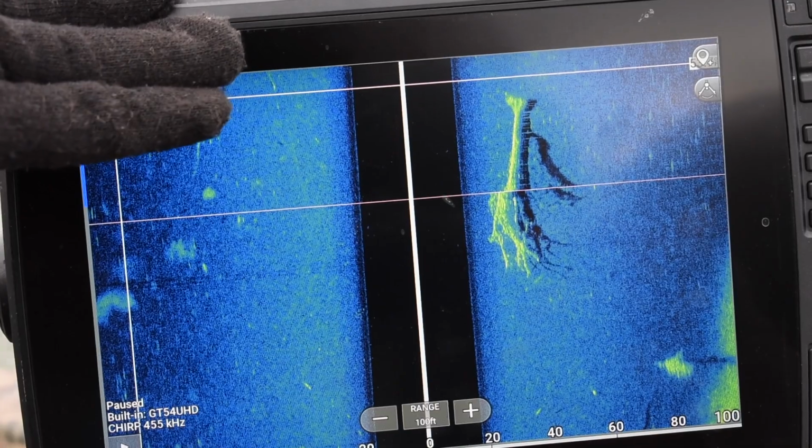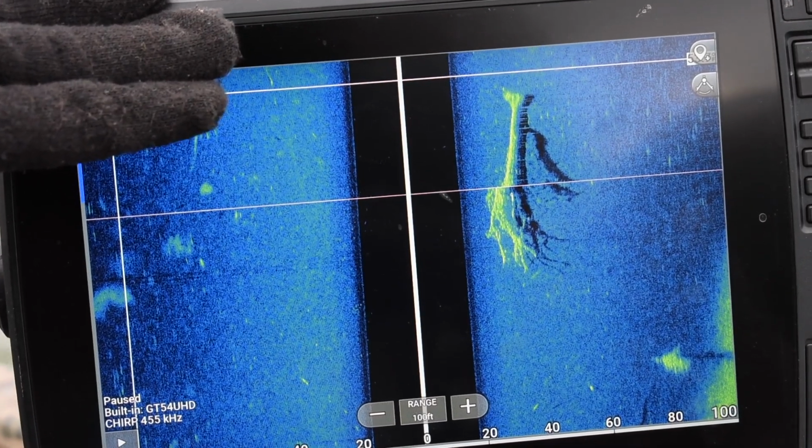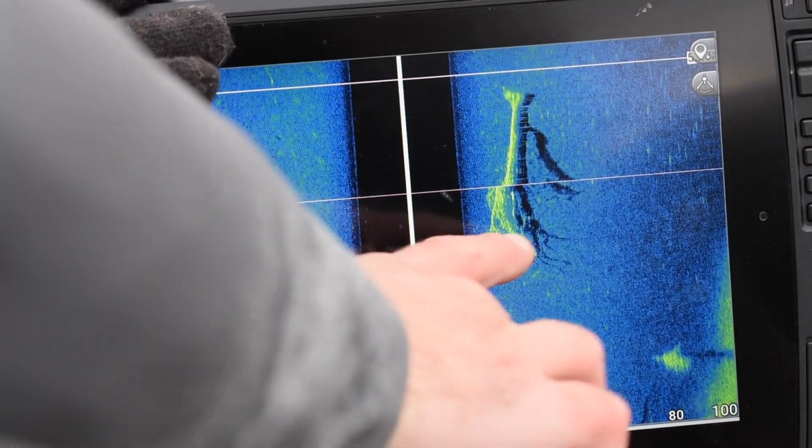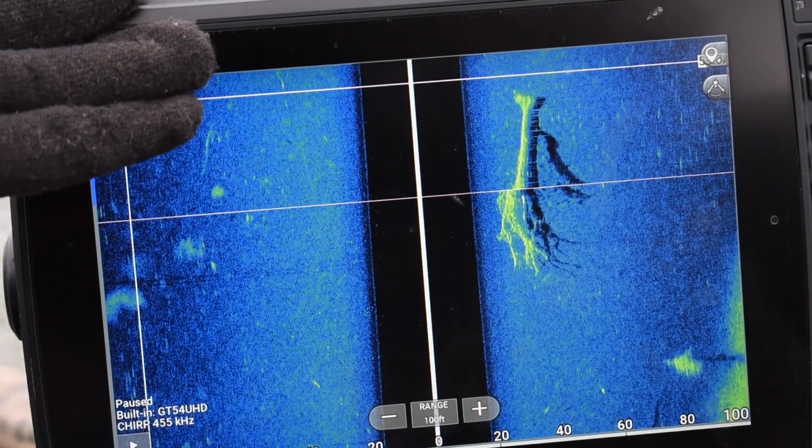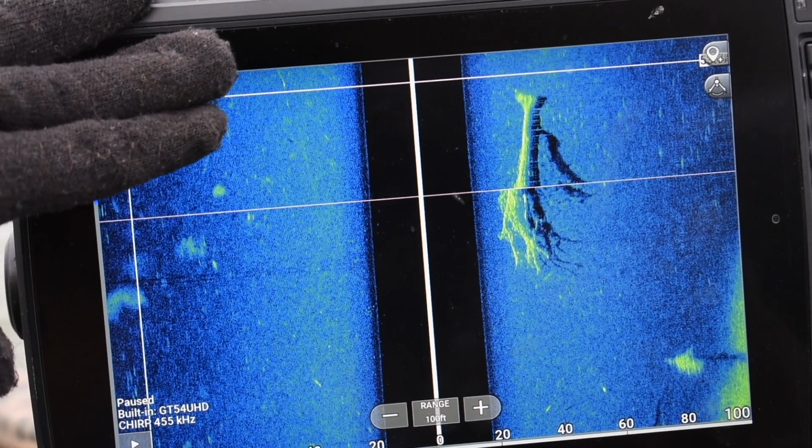So right there, that is a tree, and if you look real close, you can see the little dots. That's going to be the fish. But whenever you're side scanning, that is definitely what you want to look for.